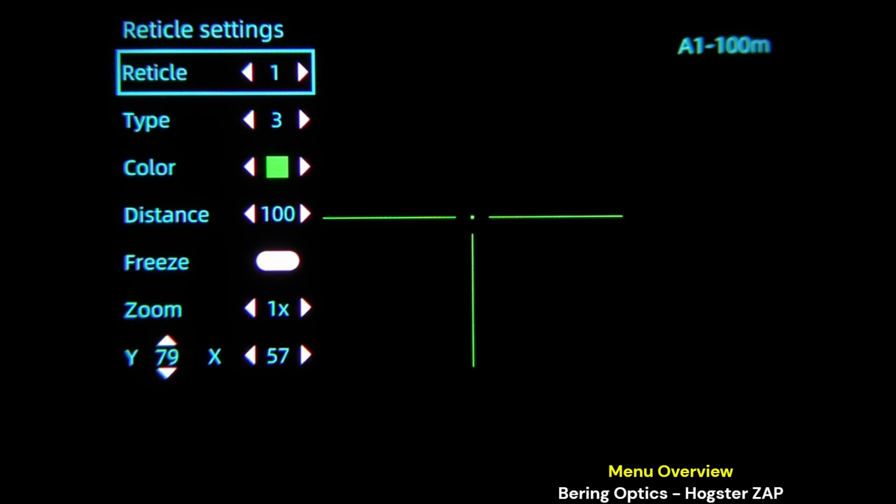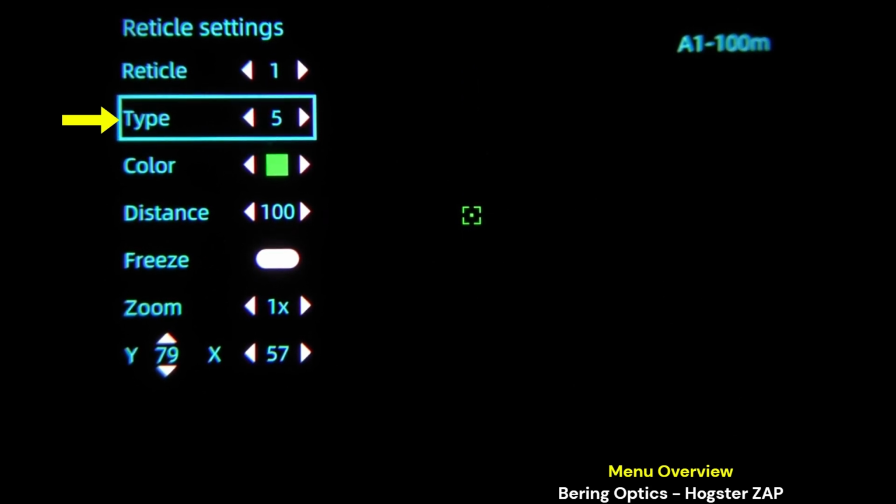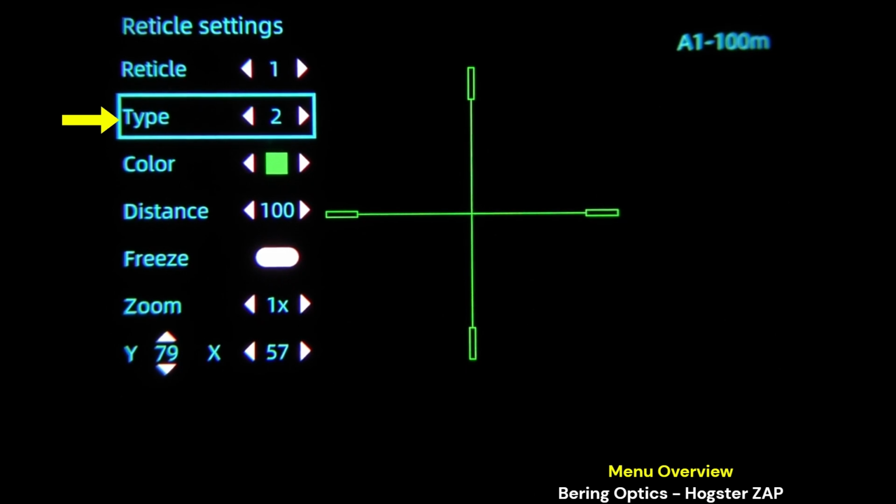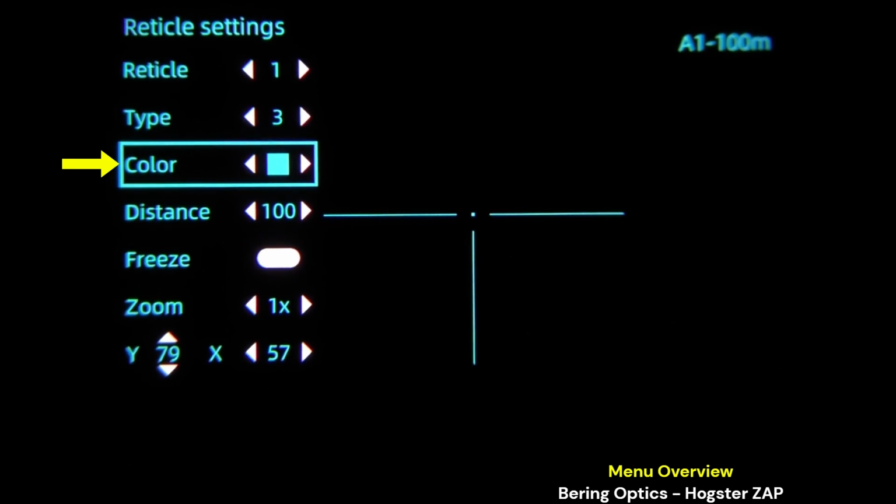You could choose to do 5 different grain weights if you wanted to within a certain. So if A1 was like 223, you could select 5 different grain weights and have a different reticle profile for each. So when you go to type within any one of those and then hit menu, that's where you'll see the 6 different reticles. Color 1, 2, 3, 4, 5, 6. 6 different colors.